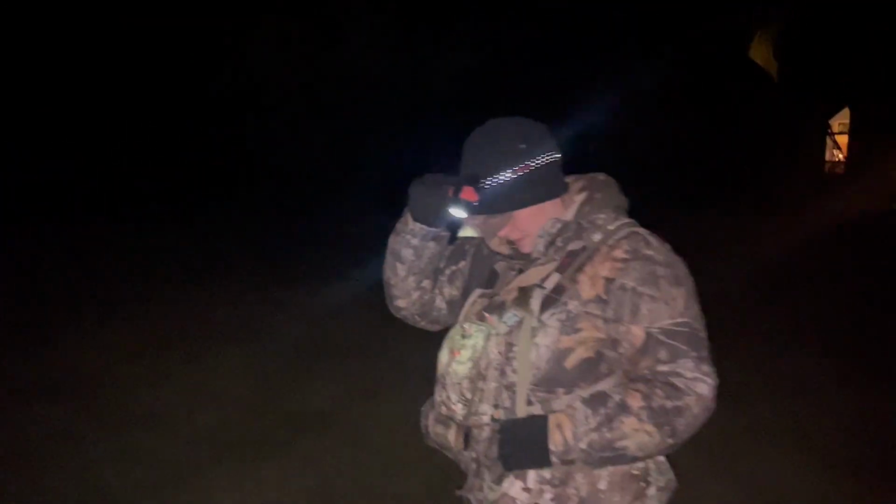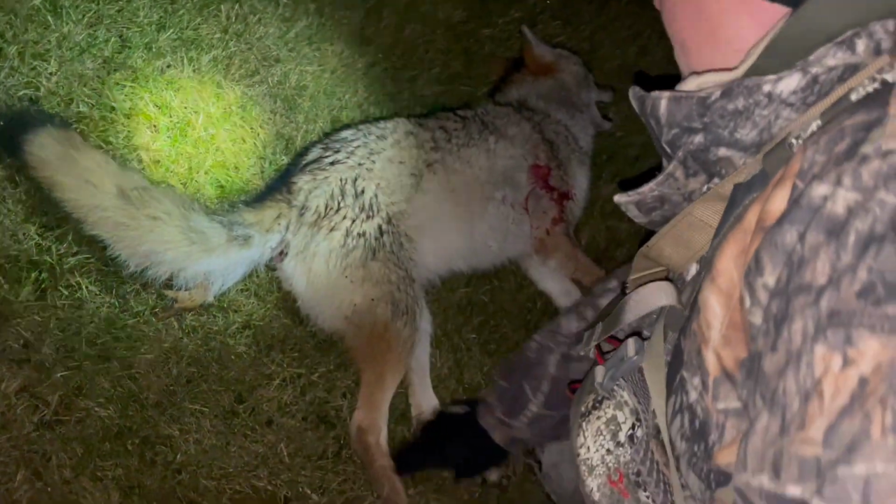So here's the pond right here, and here's a little pump house. I put the call in the shadow of the pump house, and there's the coyote. 65 yards? Yep, 65 paces. Nice shot.